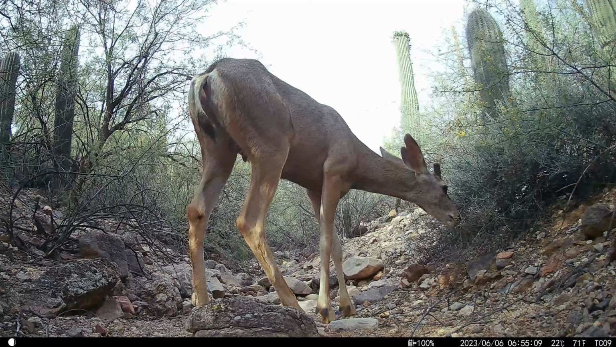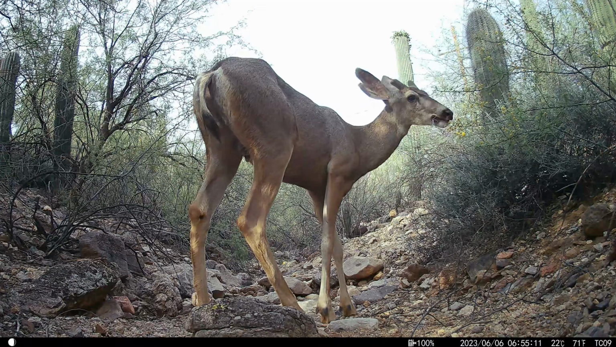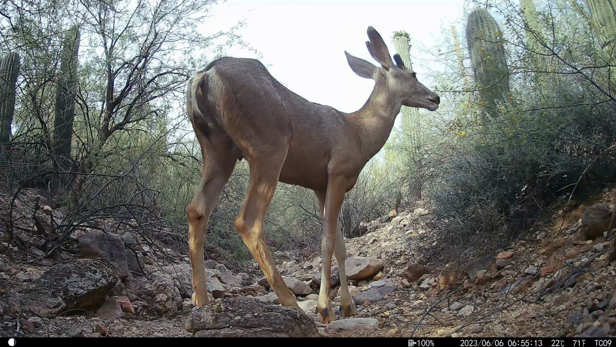It's exciting to see this young buck sprouting antlers. I haven't seen him before.